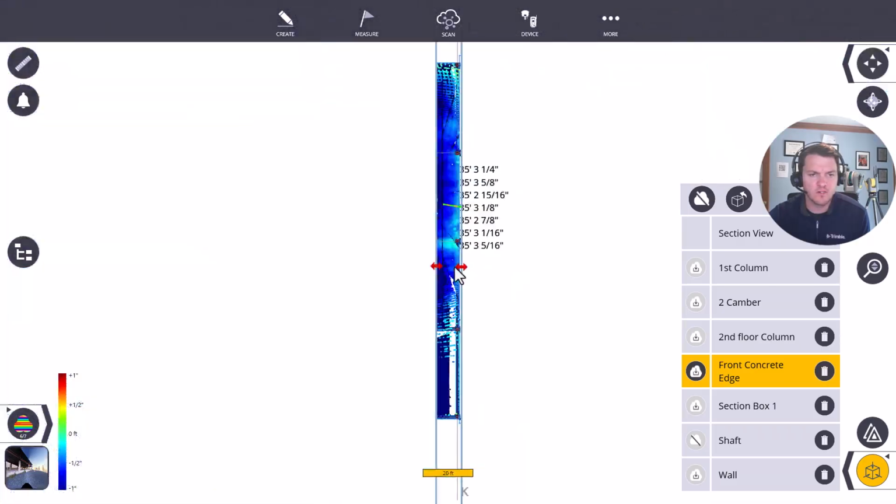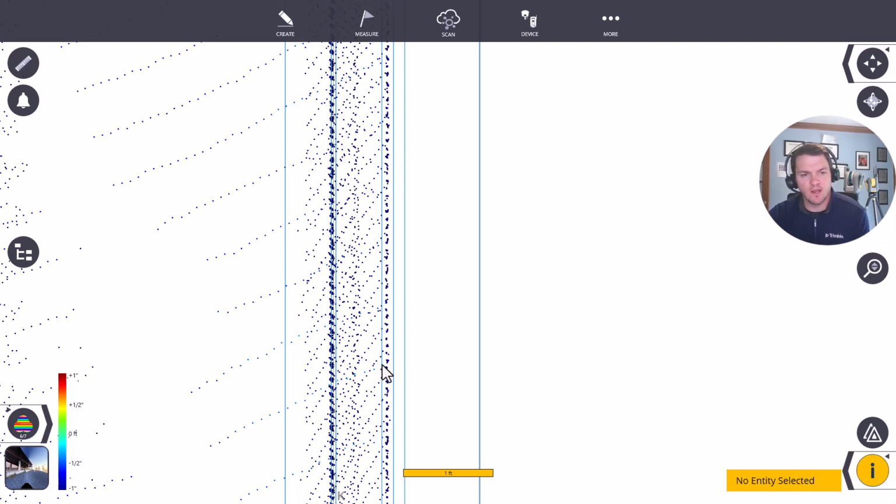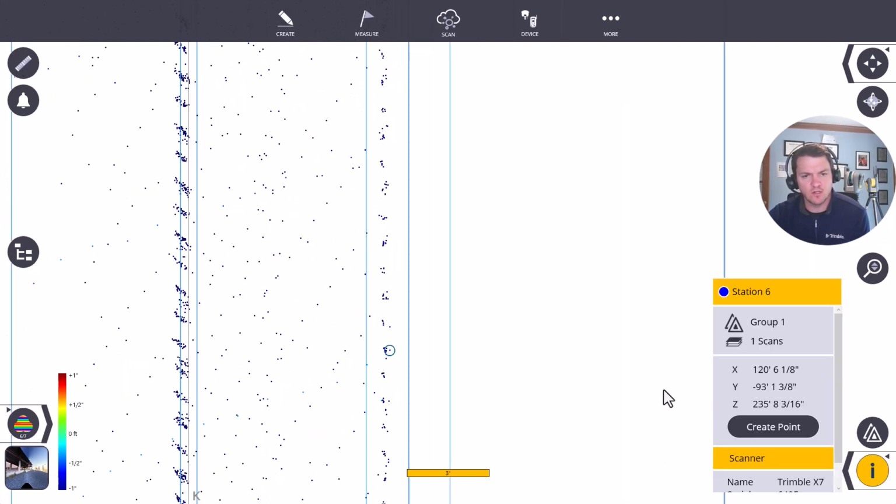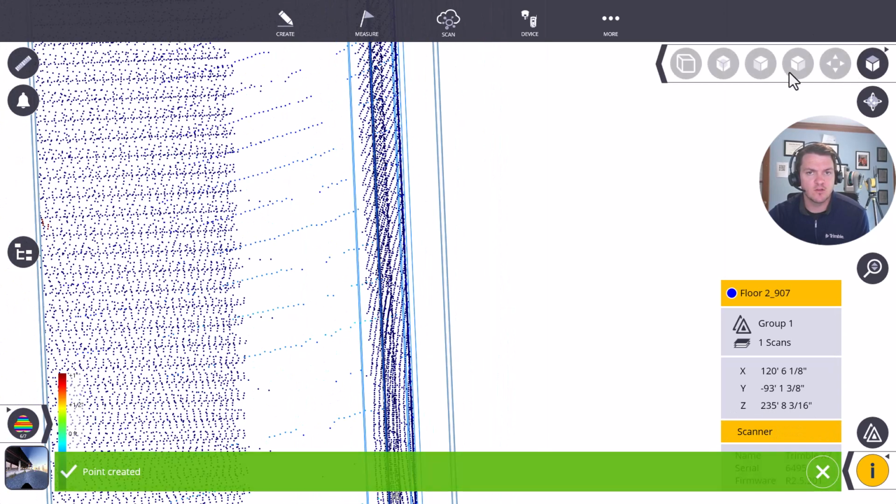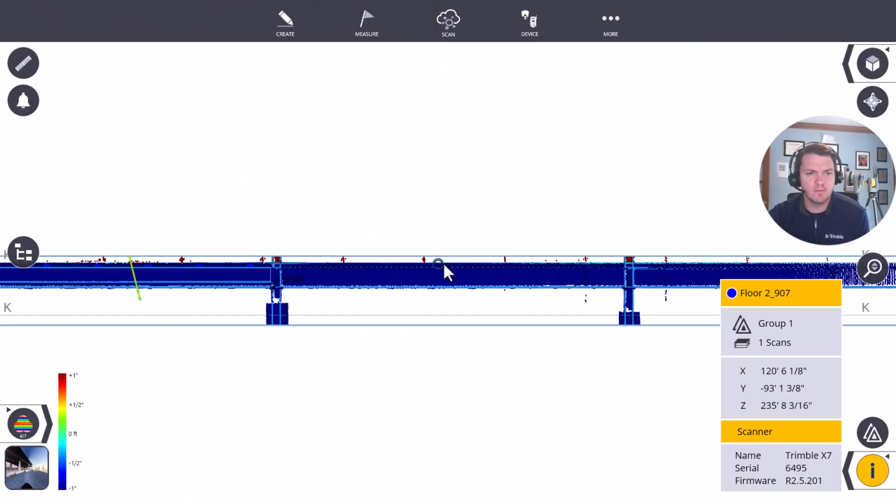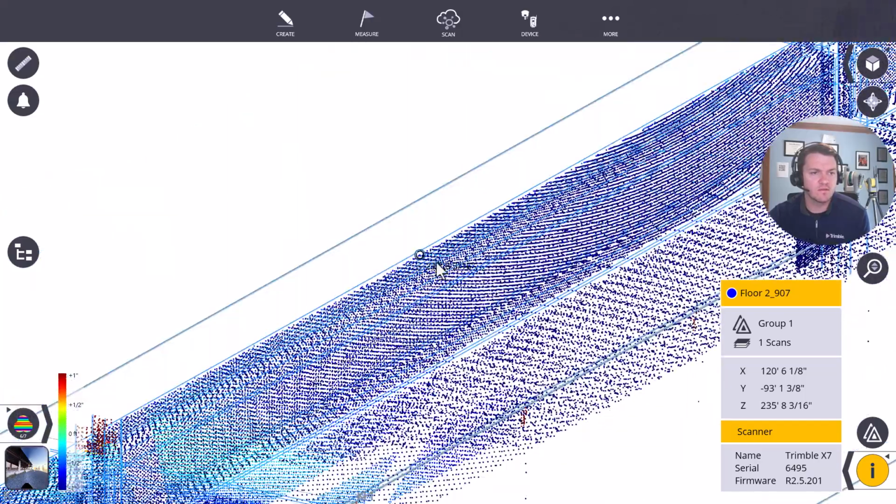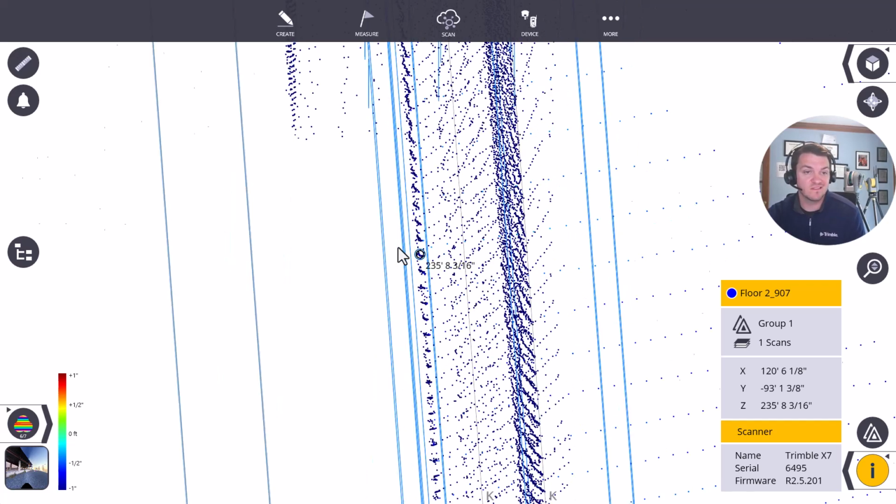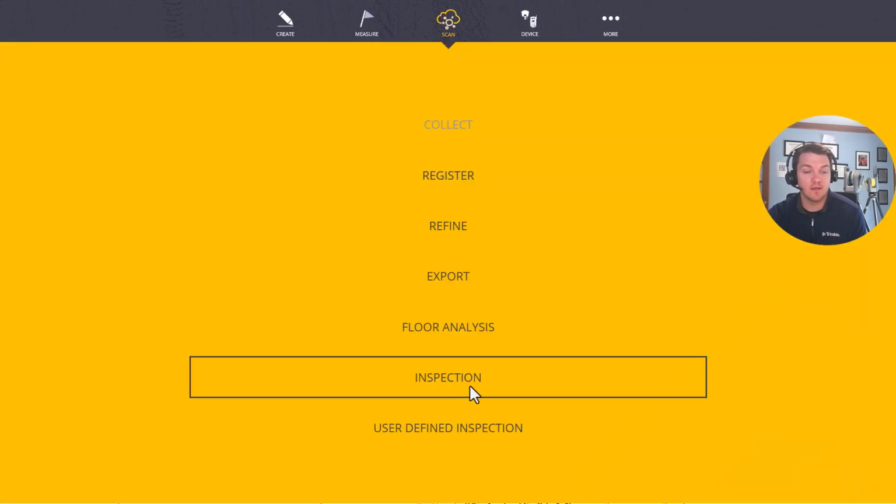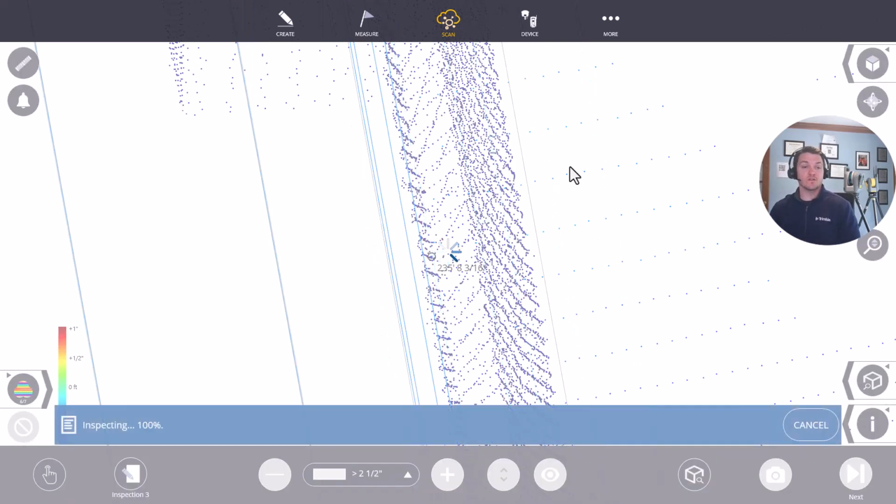I can run that inspection too. You can see it's a little far off. If I want to denote that for the inspection I'll send over, I can also come in here and I should be able to actually click on this to say this is my edge of concrete. Let me double check that to make sure I clicked on the top side of it, which I did. What that's showing me is that it'll create a point that I can then export to show essentially how far off that is, or I can come back and run the inspection again, just to show you the distance from the scan data.